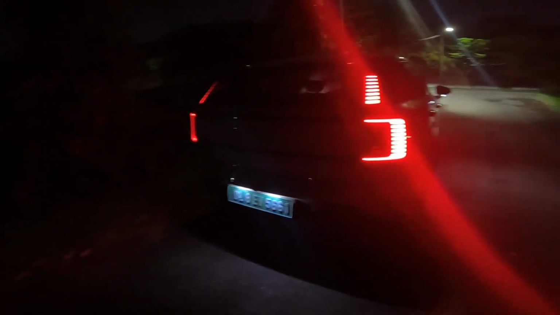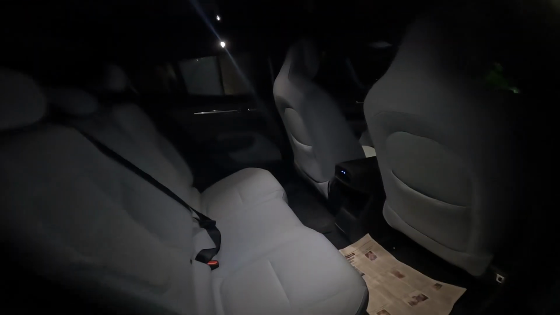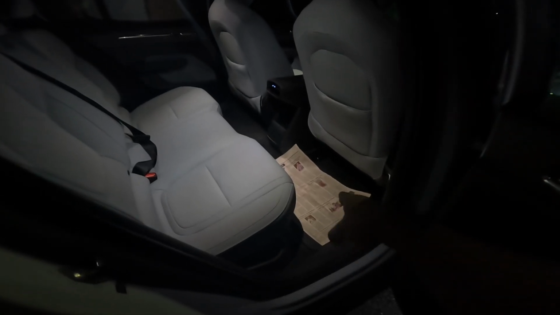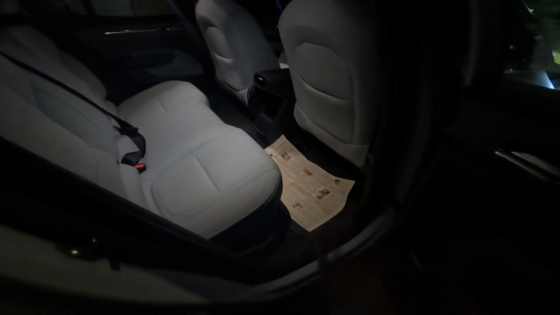That happened. Now let me quickly show you the tail lamps as well, and I will switch on the rear fog lamps as well. Before that, let me show you the rear. And that newspaper is there just to make sure that this mat stays clean.